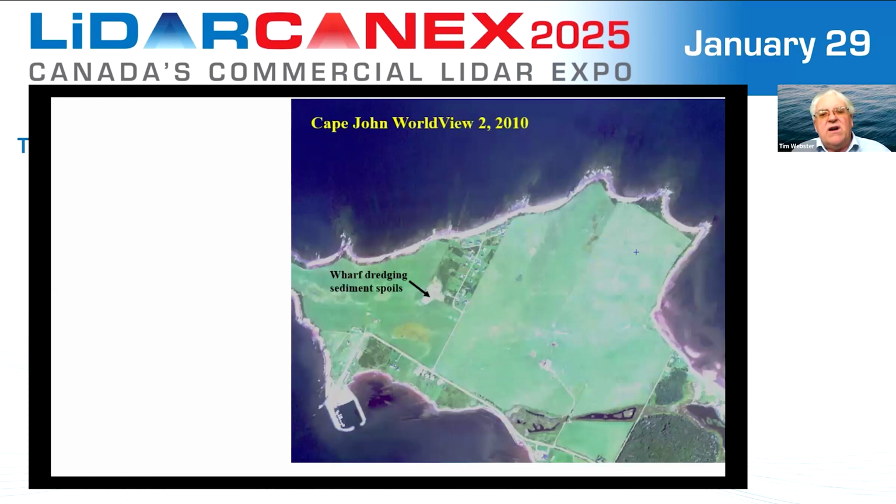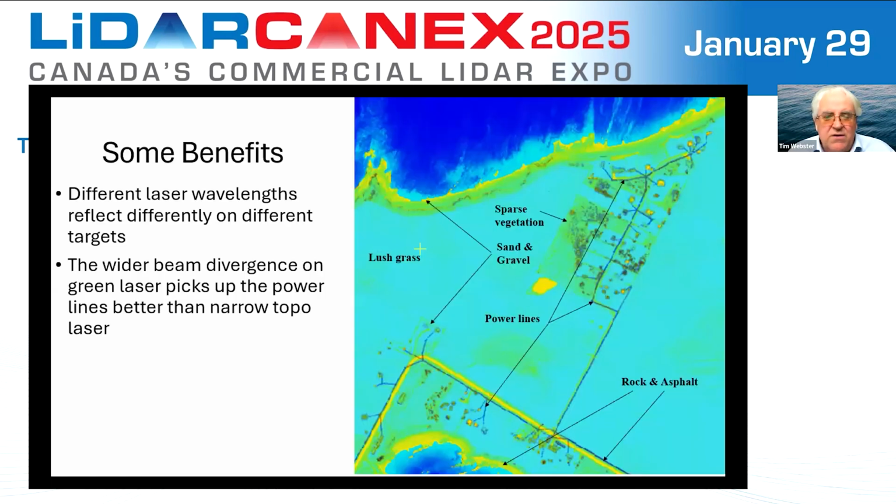And if we go in and look a little closer here, we see the roads in yellow. The power lines are really showing up, and that's partly because of the wide beam divergence of the green laser. It picks up that power line very well, in fact, better than the topo laser.